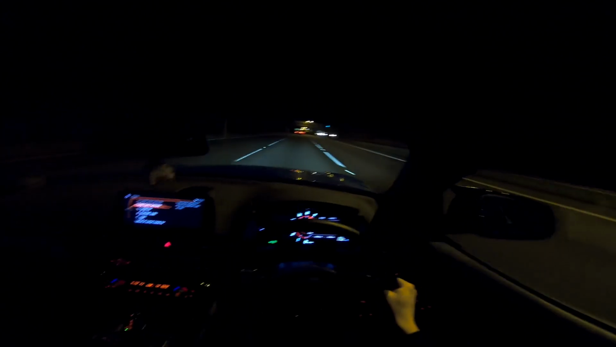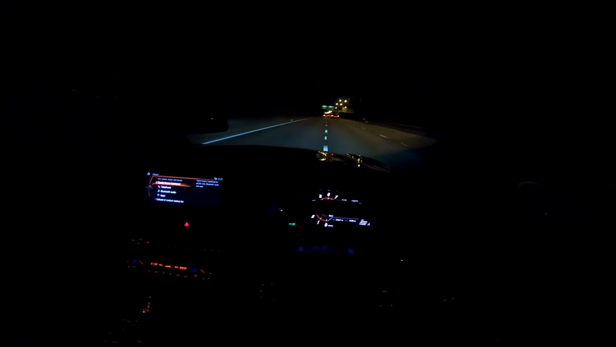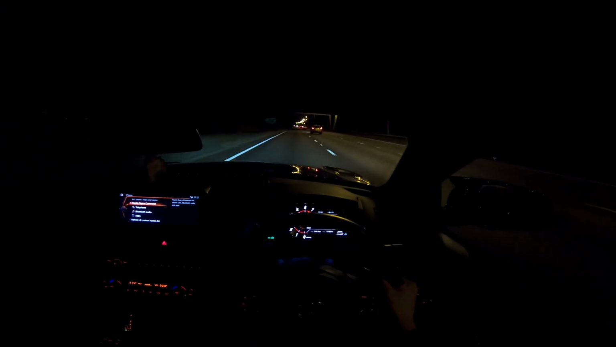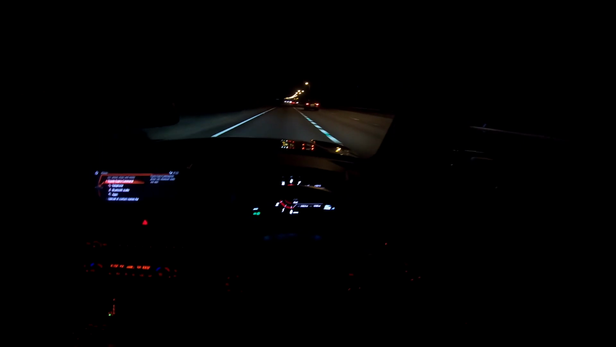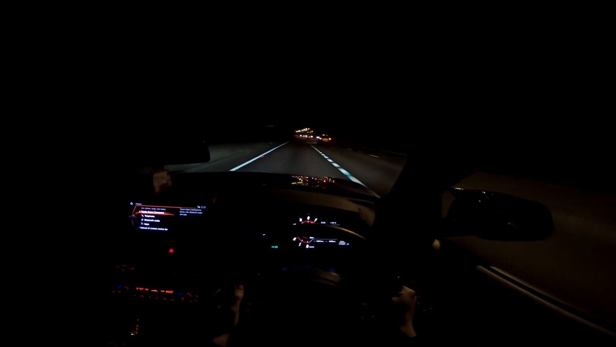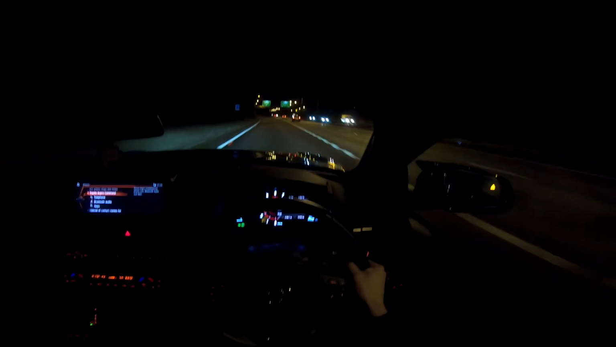So you get the lovely turbo noise, and then you get that really distinct overrun. Sounds so good, sounds so phenomenal, that overrun. This is how the car should come standard, to be fair, but sadly it doesn't.